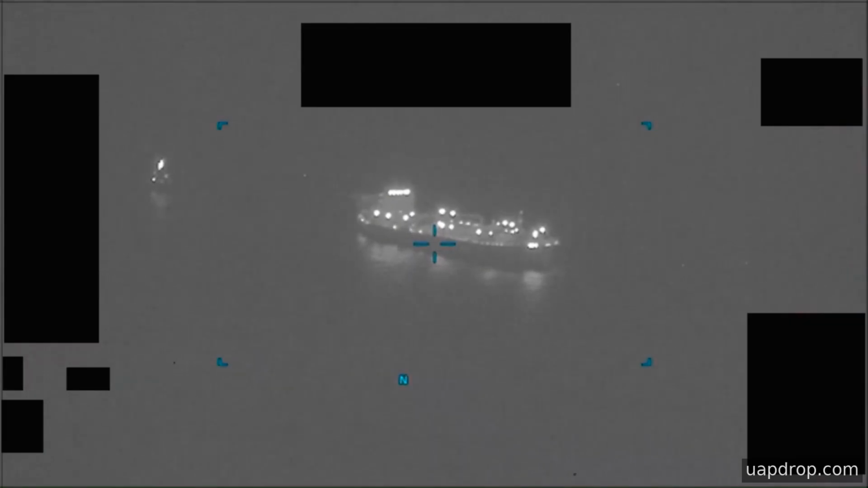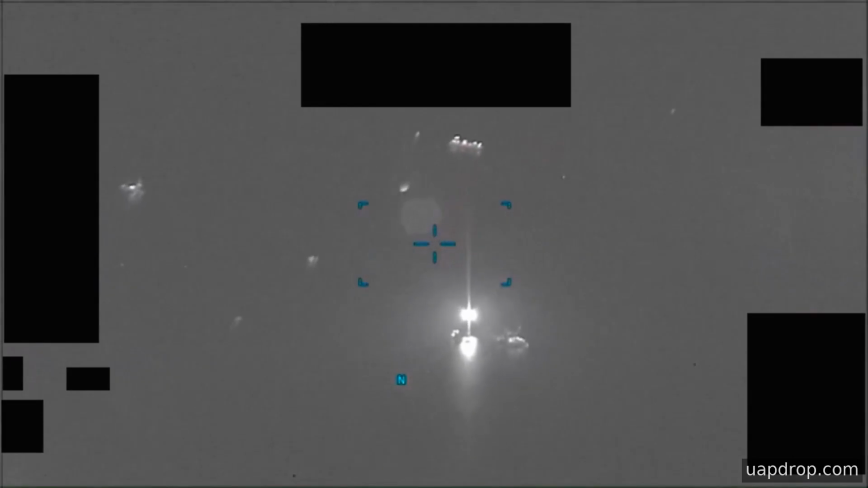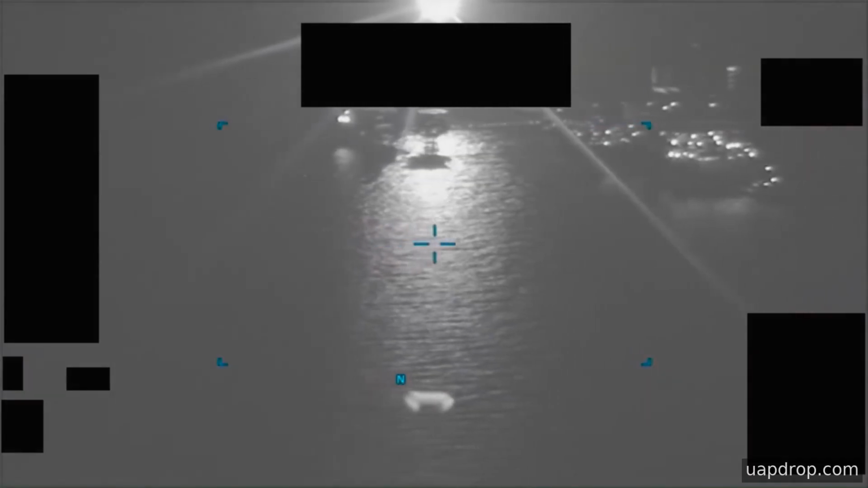Later in the recording, the sensor zooms out and a region of contrast moves down through the field of view, and the imaging system adjusts zoom and pans to follow that region. Over the final minutes, that area of contrast becomes less distinct, merging with the grain of the thermal imagery as the sensor zooms out once more.